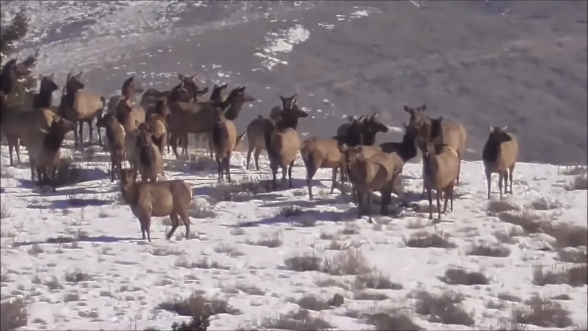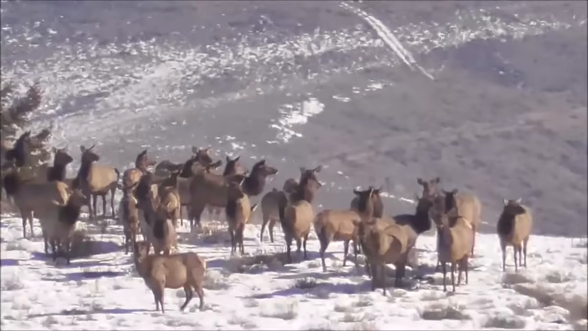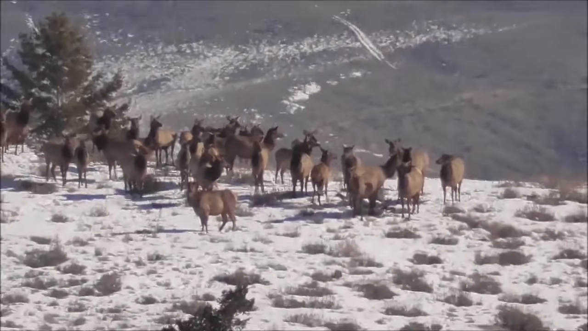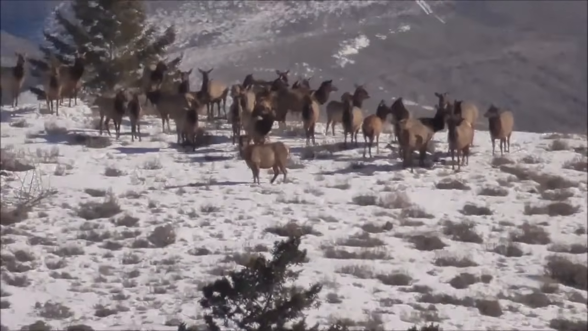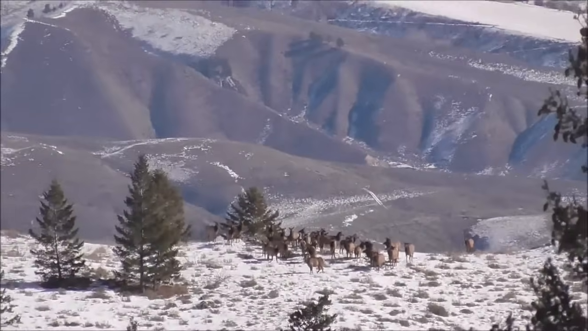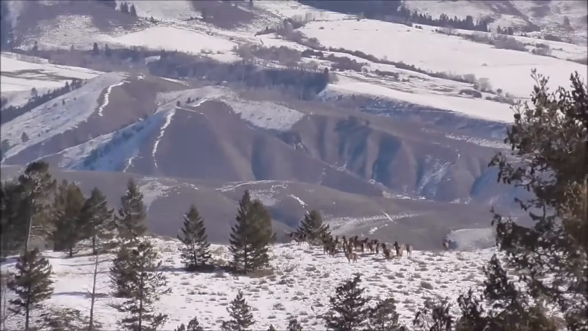The wolves gotta eat, so you would think they'd be here somewhere. Looking in the snow, though, all I've seen so far is deer and elk tracks. Even so, they're probably here someplace.